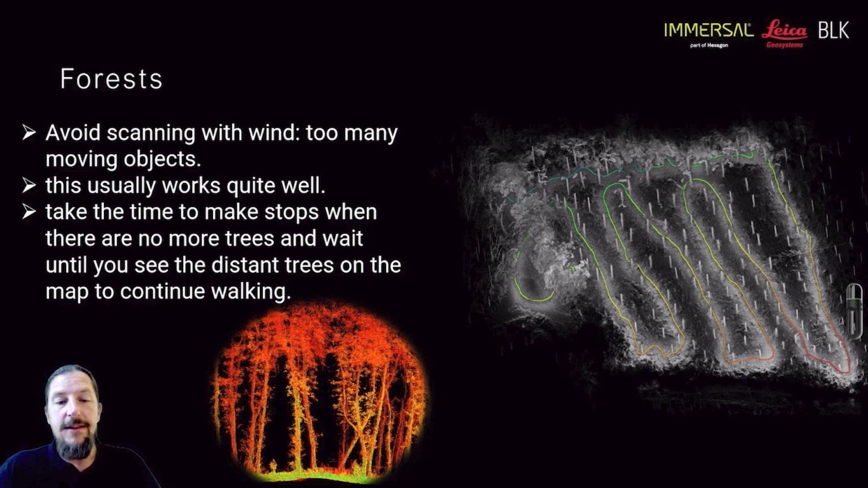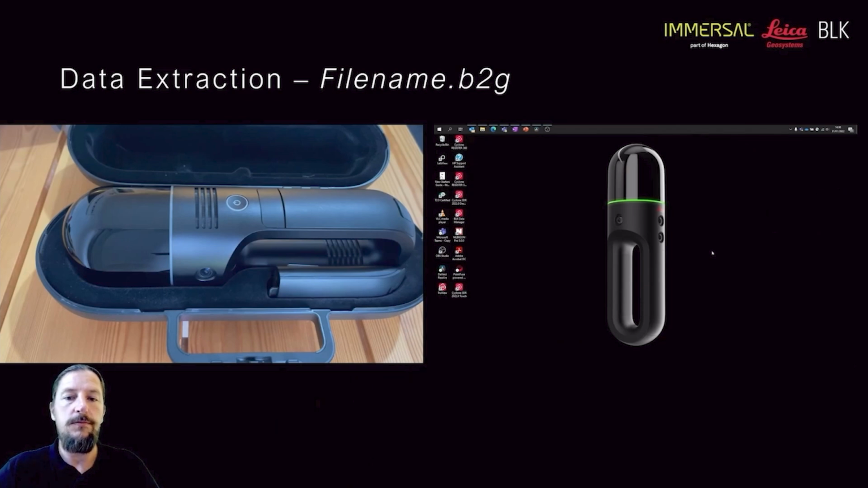Capturing for Immersal, I think it might be a bit of a problem due to the nature of wind blowing the trees and it's moving objects. And once again, my great friend Antti from Immersal will tell us why that's a problem when you want to create a visual map with the images with that specific one.